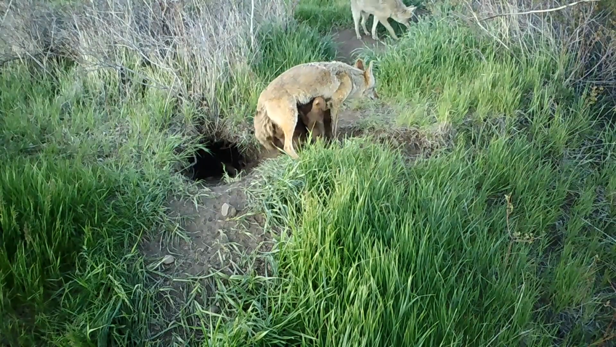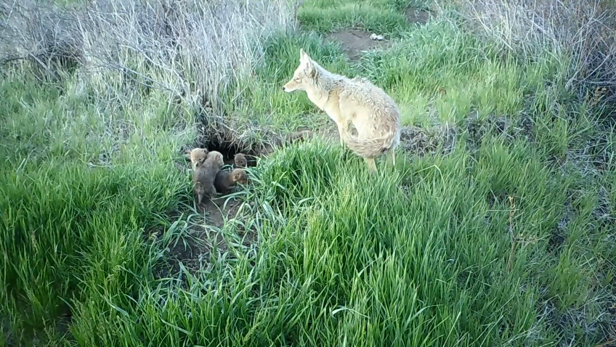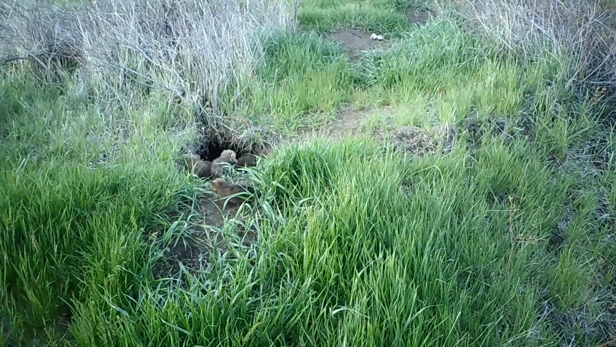When Big Sis or Mom made that whining call, the pups invariably emerged from the den. But the sound of this morning chorus sent them bumbling in slow motion back to safety.